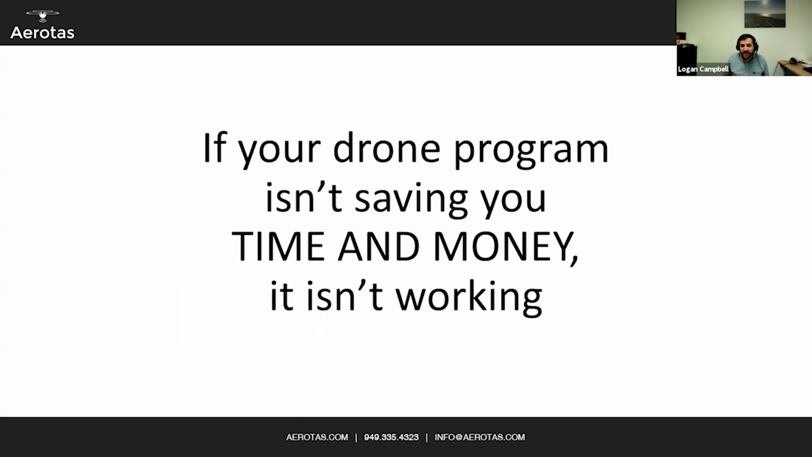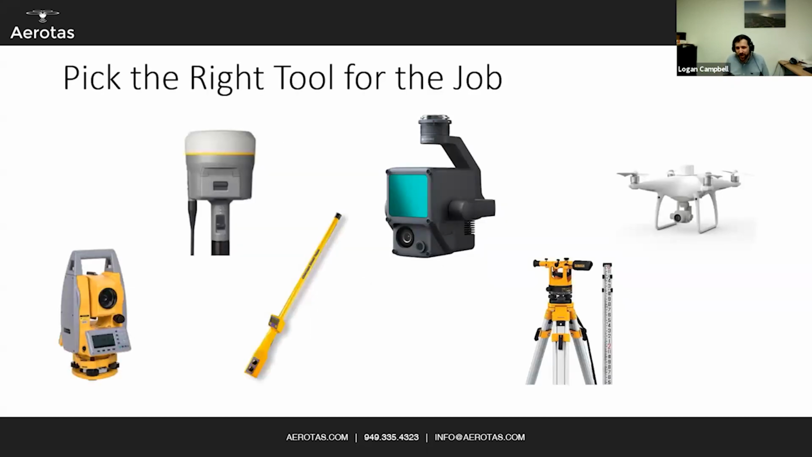And a big part of that is not always using a drone, picking the right tool for the job, whether that's a Phantom 4 RTK, or maybe it is an M300 with the new L1 LiDAR sensor, or it's time to break out your total station. The drone is not the right tool for every job, but it is a tool that we think should be in every surveyor's truck because it is so worth it in so many different projects.